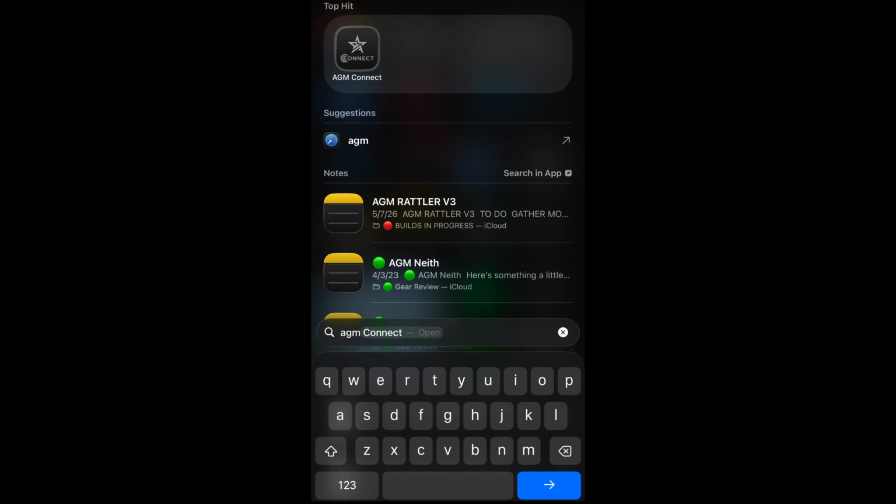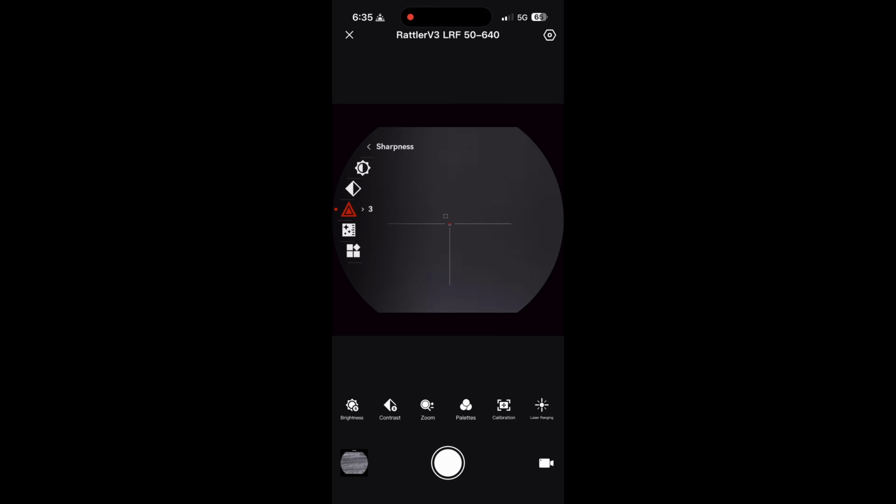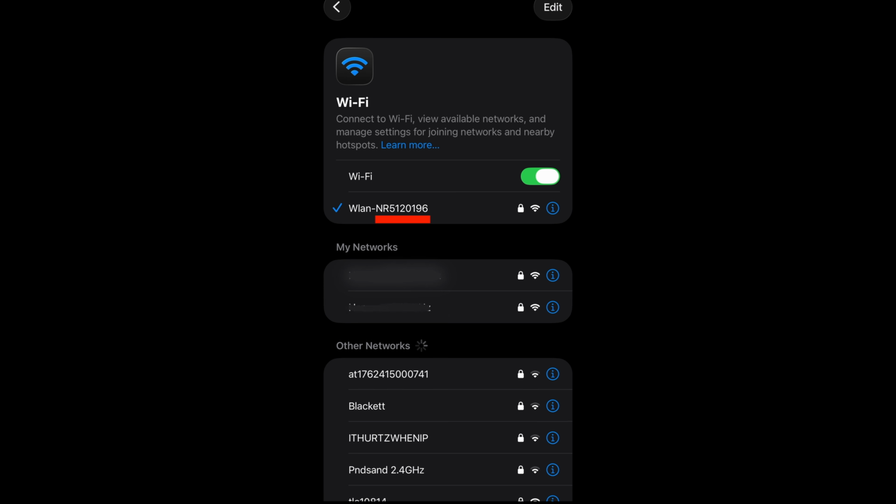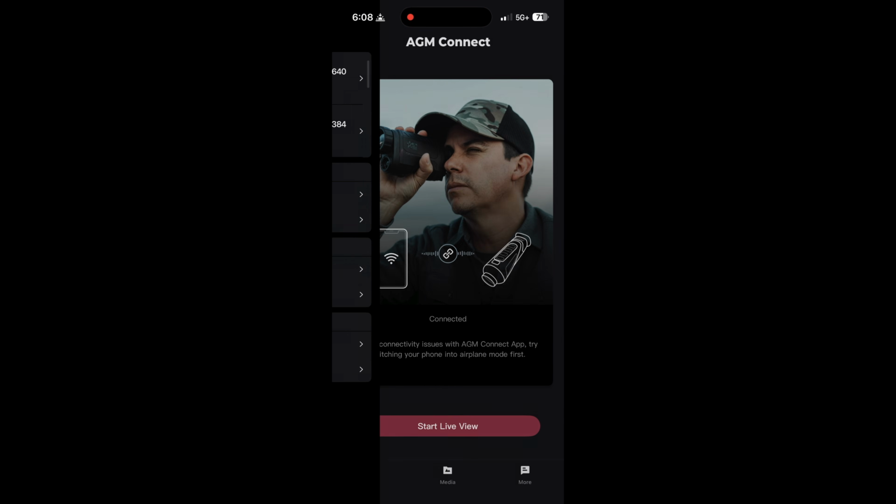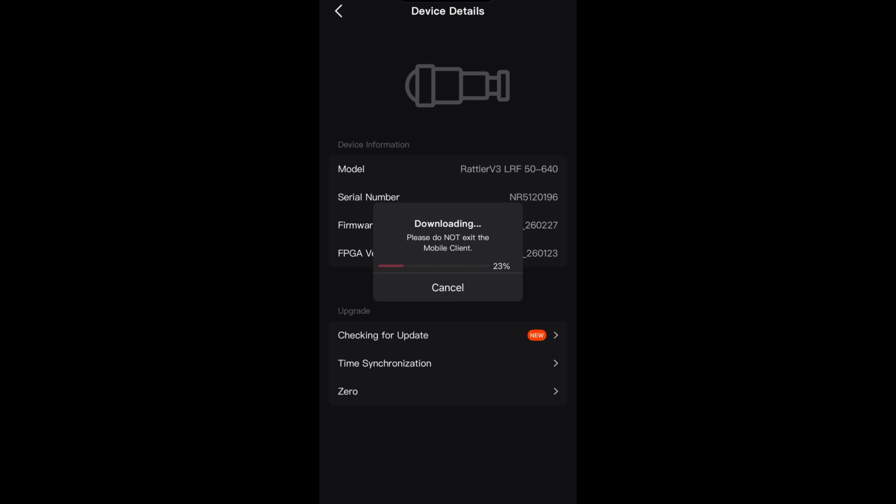Connecting to the app is really easy as well. Basically download the AGM Connect app, change the network settings on the thermal from close to hotspot, then turn on your Wi-Fi, look for the WLAN dash a bunch of numbers hotspot, and then the password to connect is the section after the dash. Once you're connected, open the app and you can change the settings, view and download your saved media, update the firmware by clicking on your profile, selecting a device, and clicking the update button, and I highly recommend doing it this way.